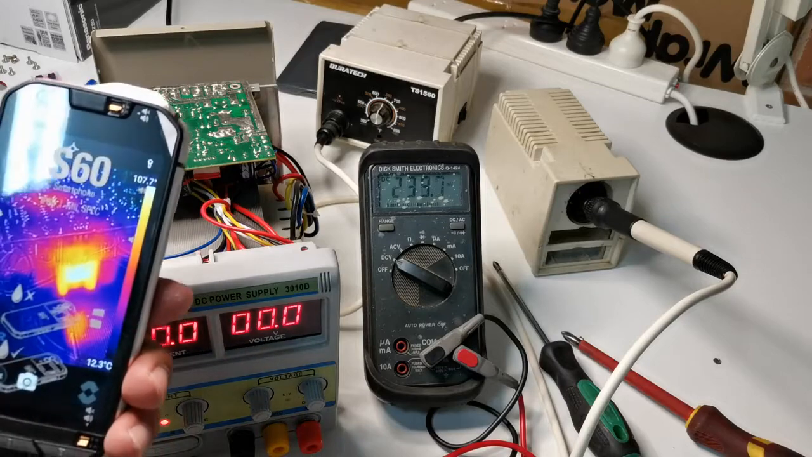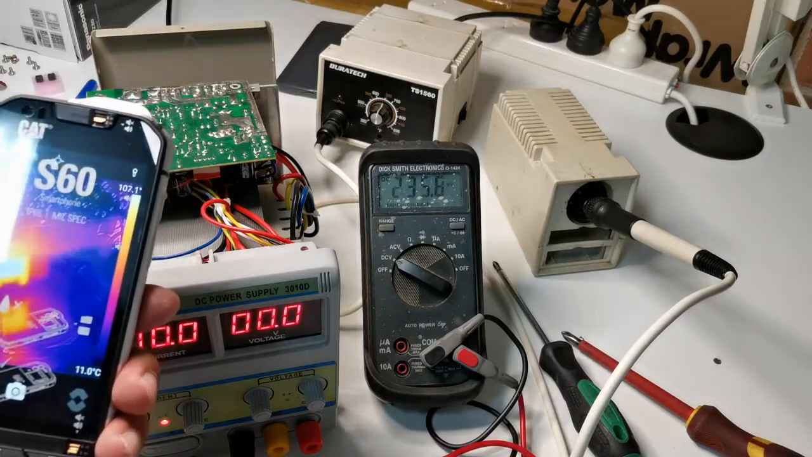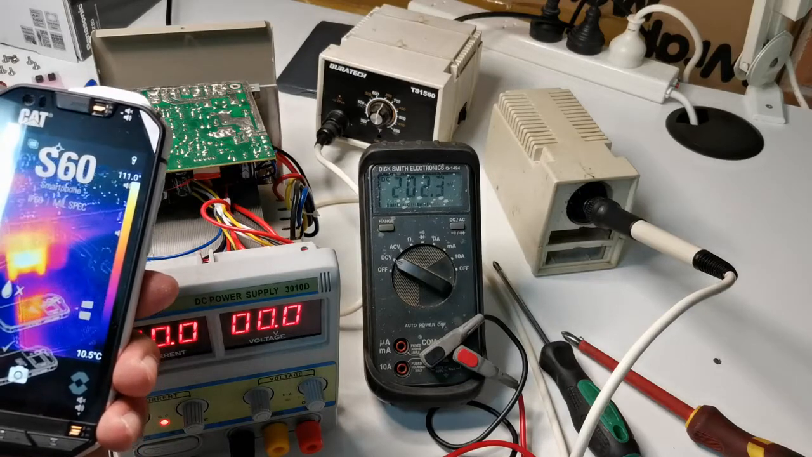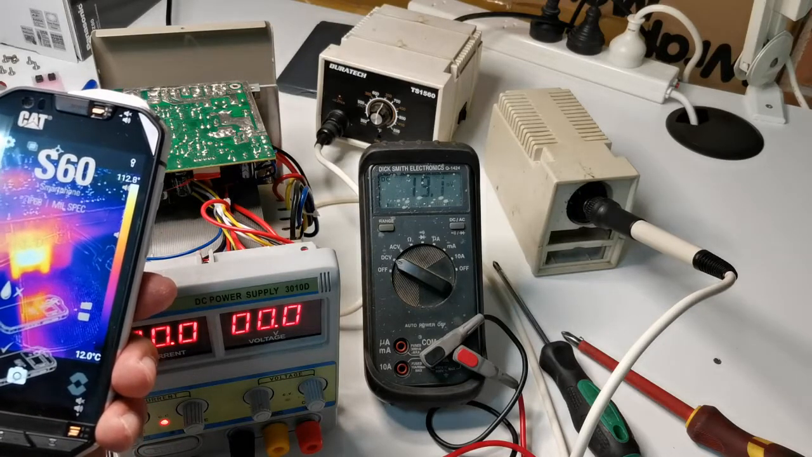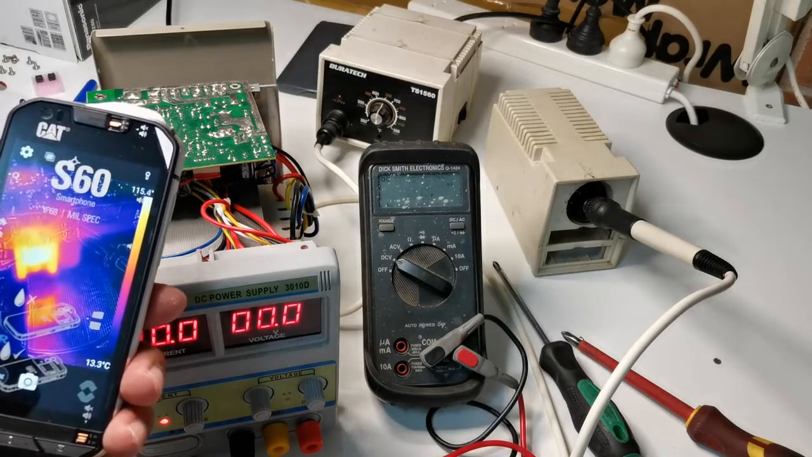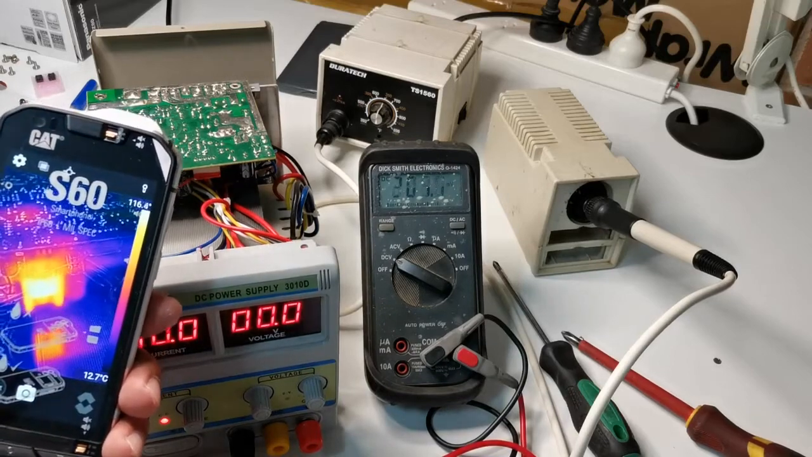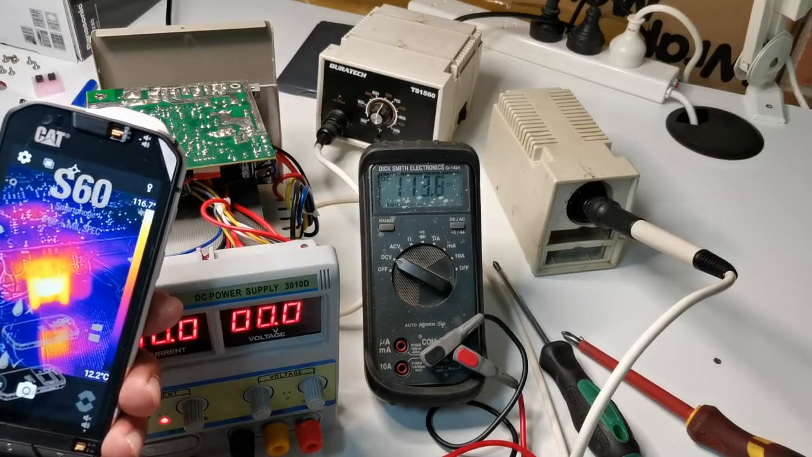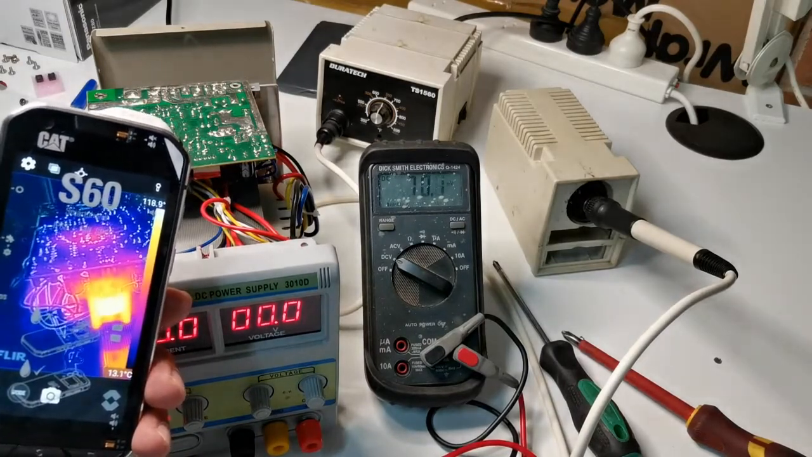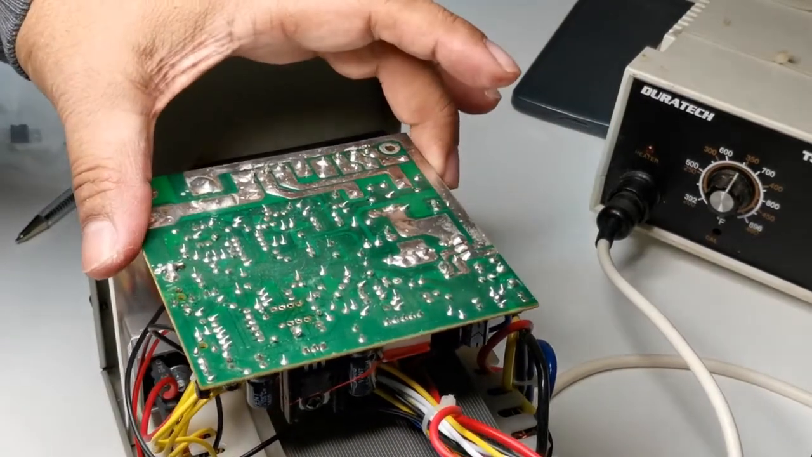Okay, that regulator, the 12 volts regulator, is still overheating. Still going up to 111 degrees, 112, 113, 114. So we'll keep checking and find what the problem is.